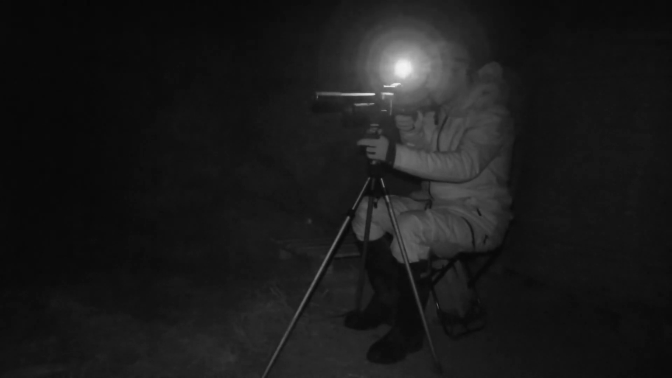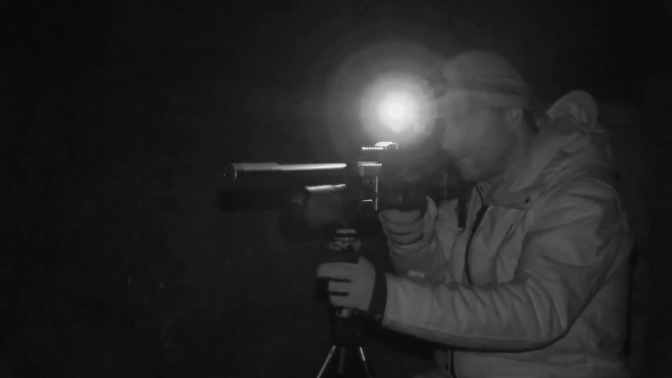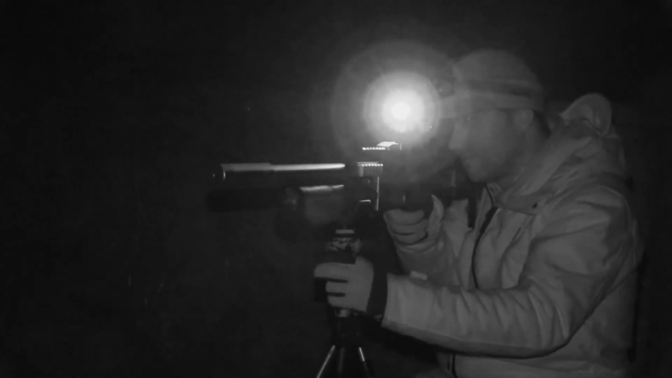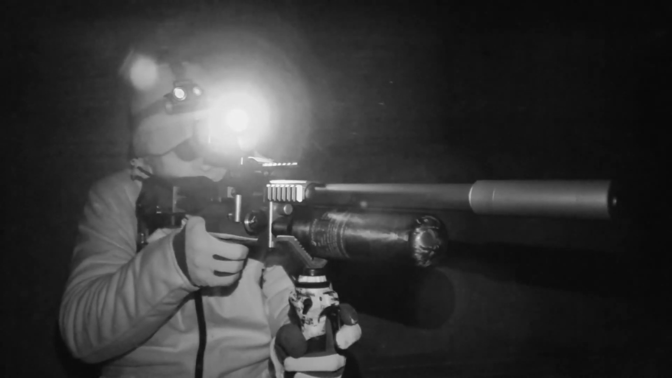Effective rat control is all about shooting with precision, and I find the best way to do that is from a sitting position and using sticks or a tripod. Having reliable kit is vital when you're heading out after dark, and the stealth provided by night vision optics is a huge asset.